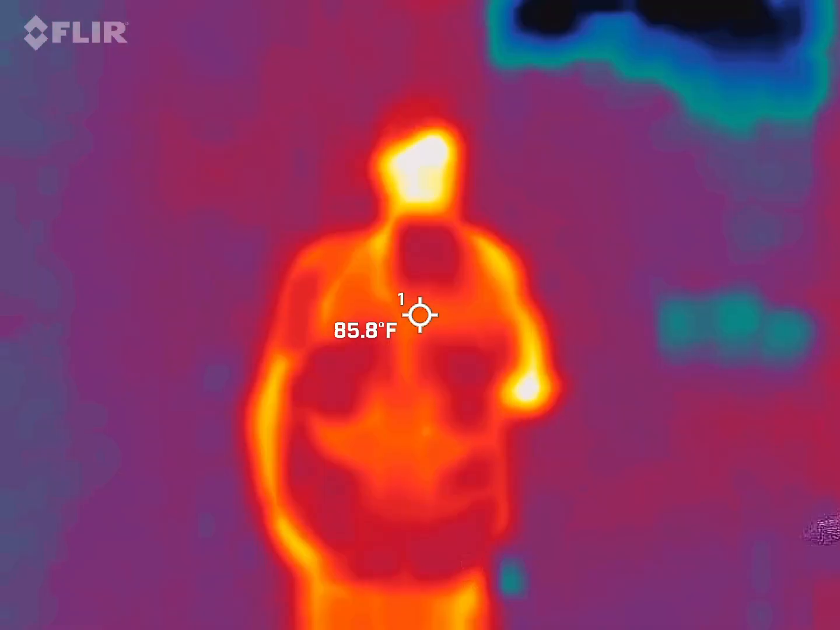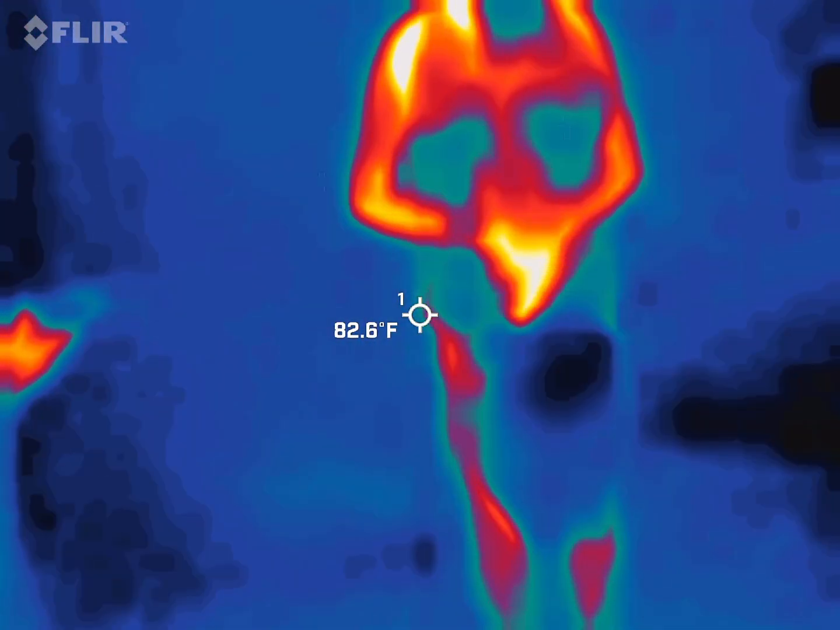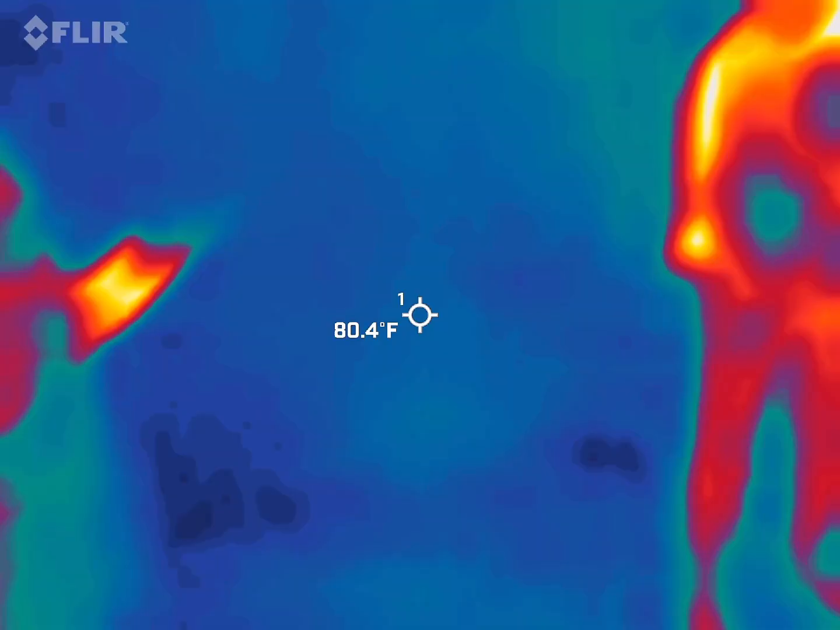So when you get kicked out of these places, does the city tell you it's not coming? Oh yeah, usually with the ticket that I have to pay.